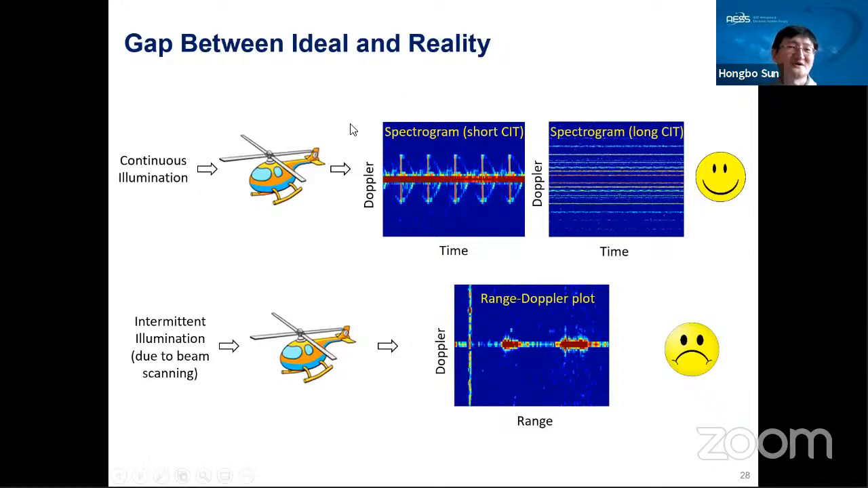As I just mentioned, if the radar can have continuous illumination of the target, the drones, we can have either the spectrogram micro-Doppler signature like this with a short integration time, or, if we take a long integration time, it'll be like this. All these have a very fine micro-Doppler signature.